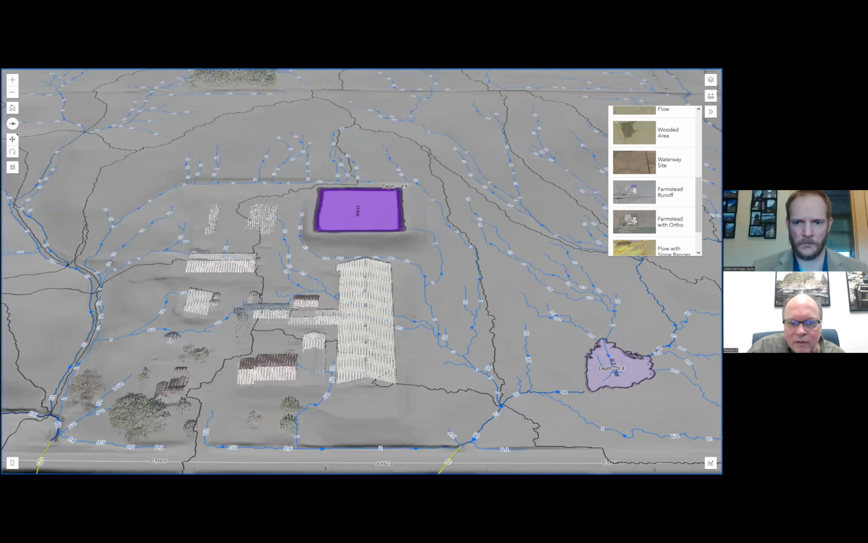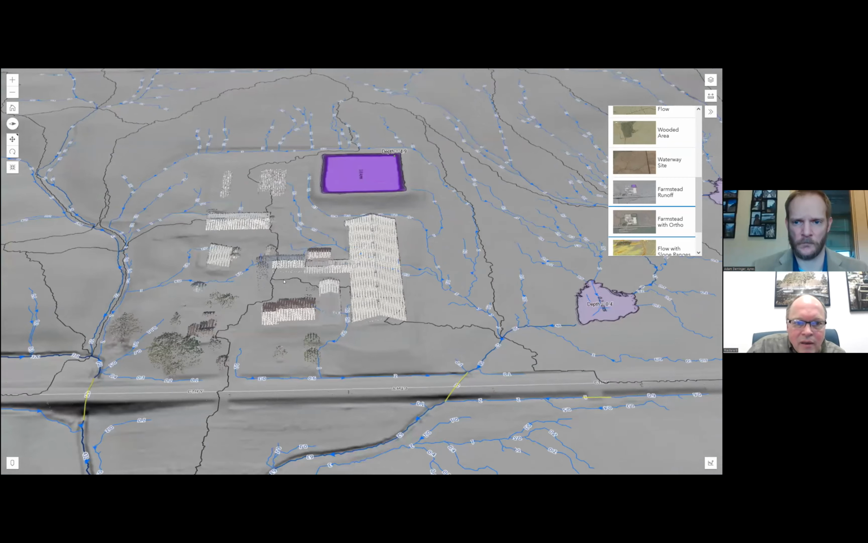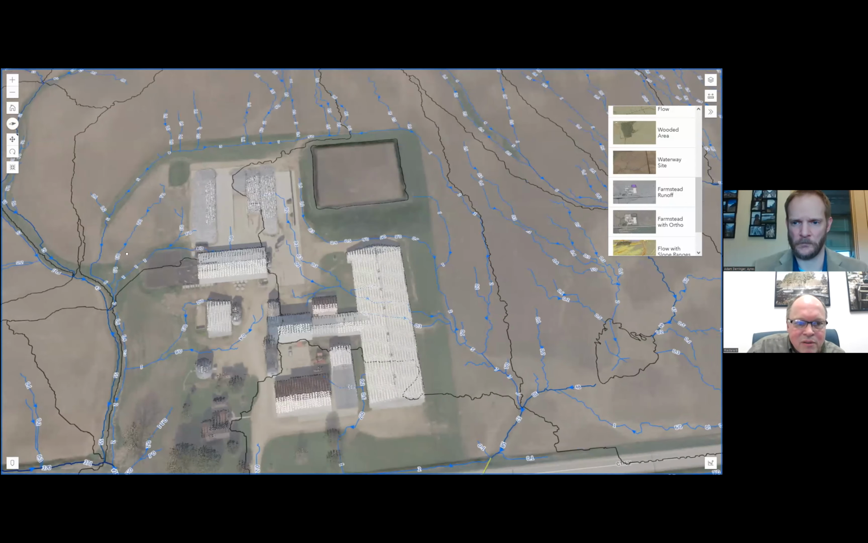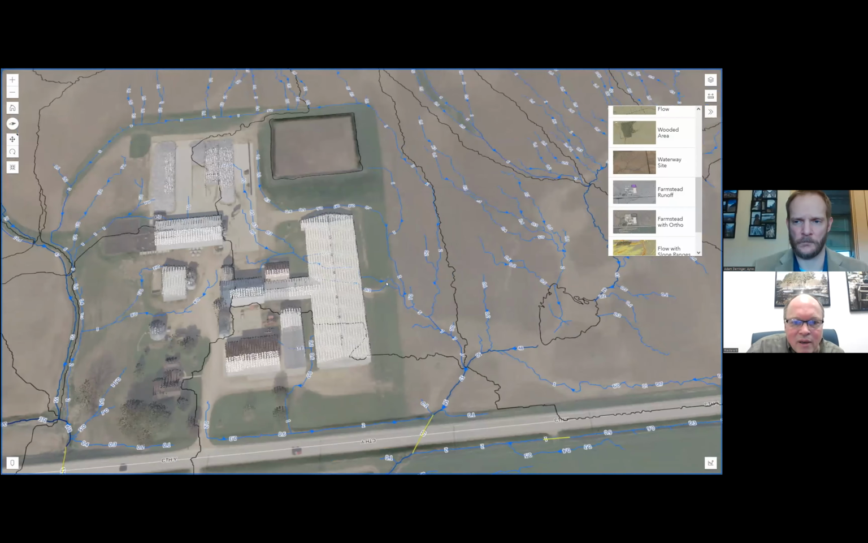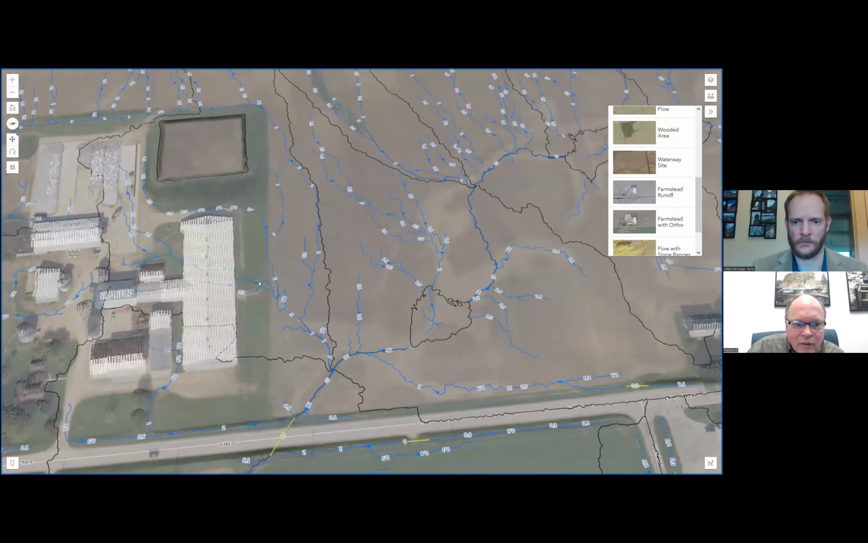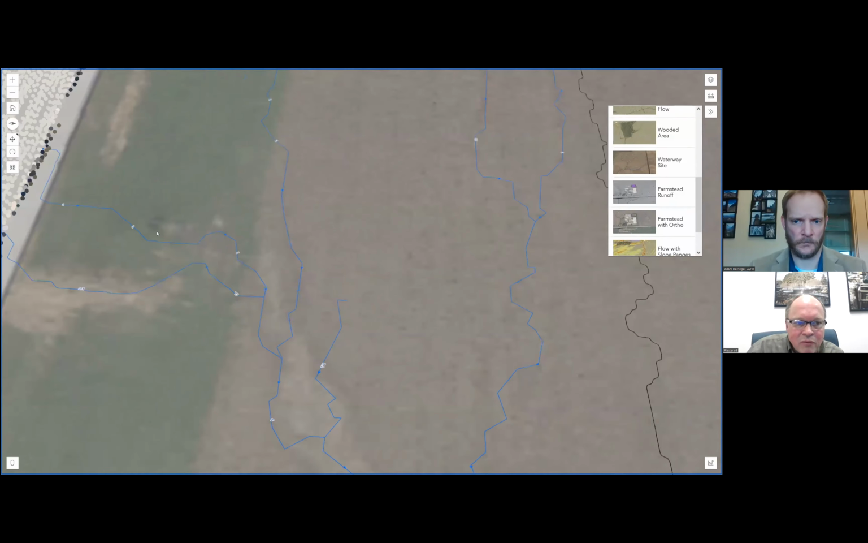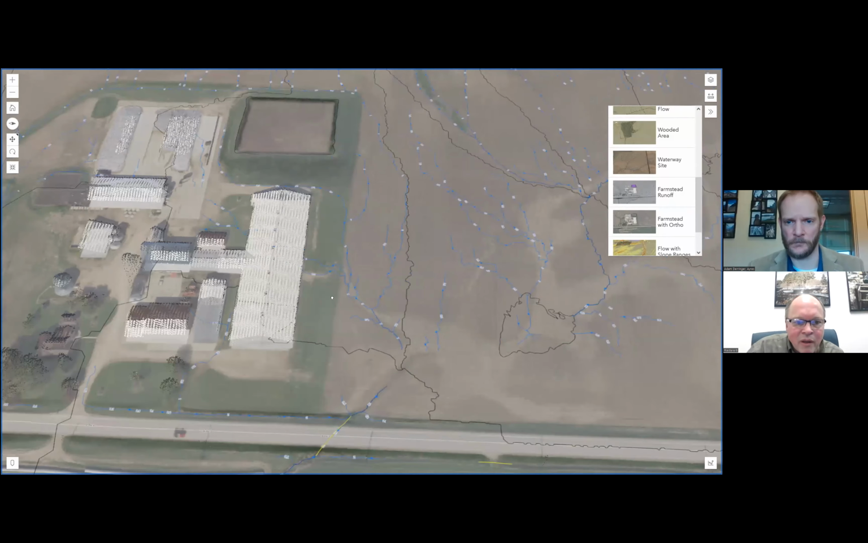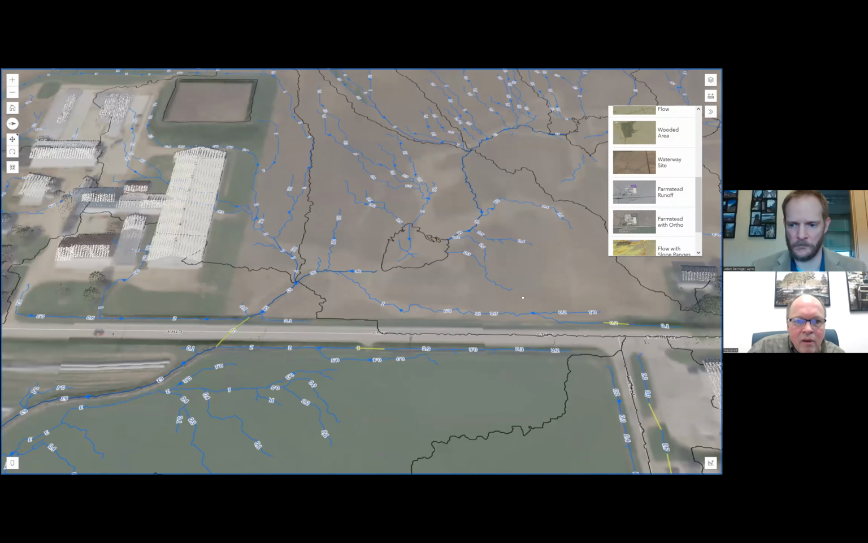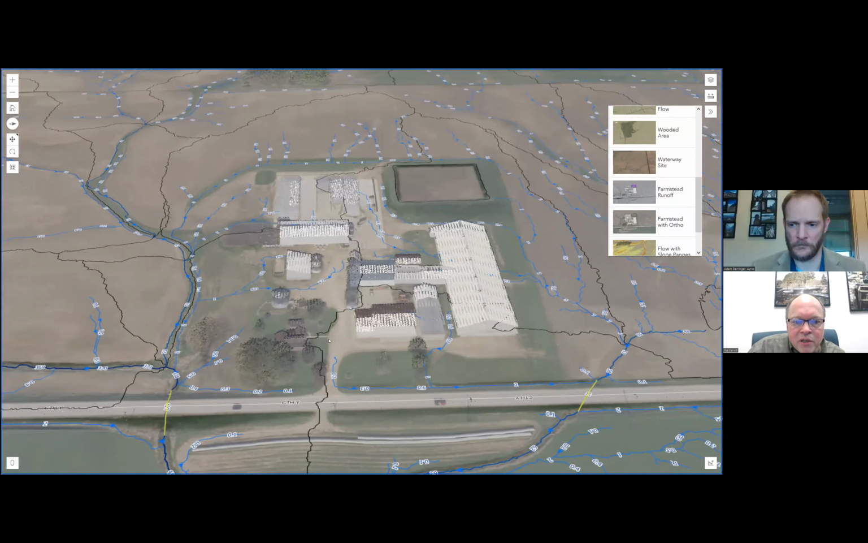And I'm going to turn the color on here. Here, you can see that the feed storage goes off in two different directions. We've got a barnyard here. You can see where that runoff goes. Here it looks like this could be an error, but actually when we look closer, it looks like there's a culvert underneath the building here. So that flow is going underneath the building. So we can see the flow paths and those drainage divides for the farmstead here.